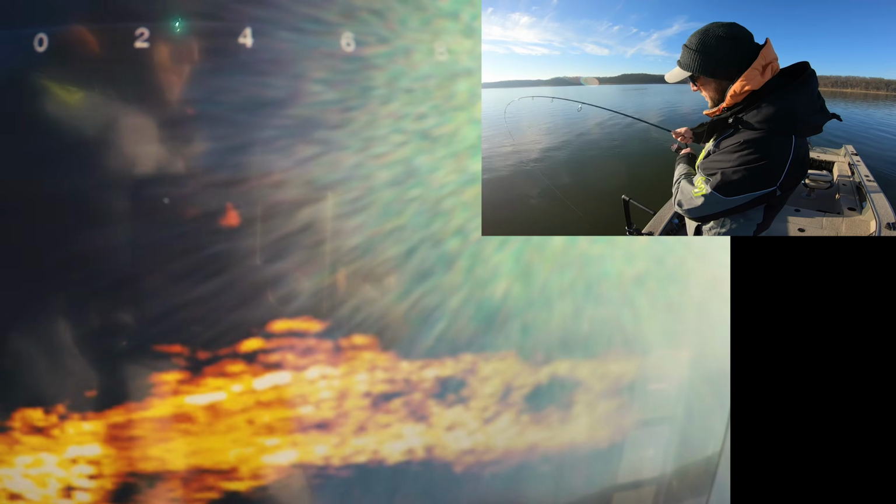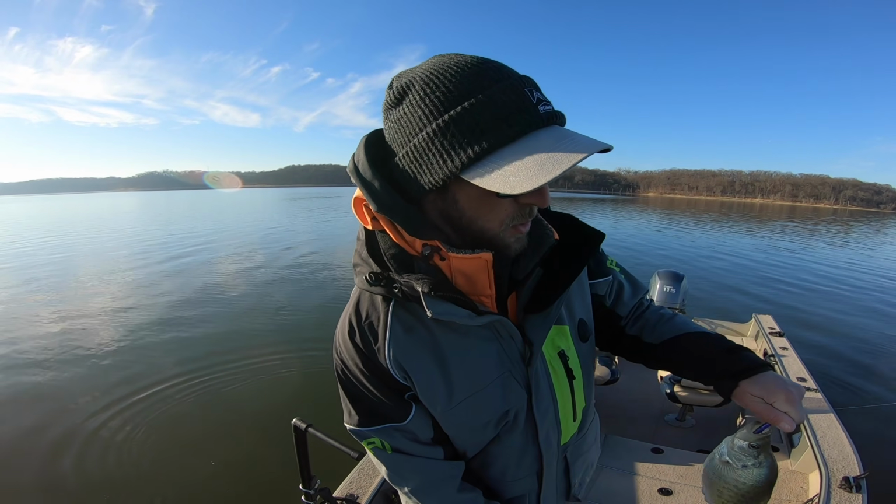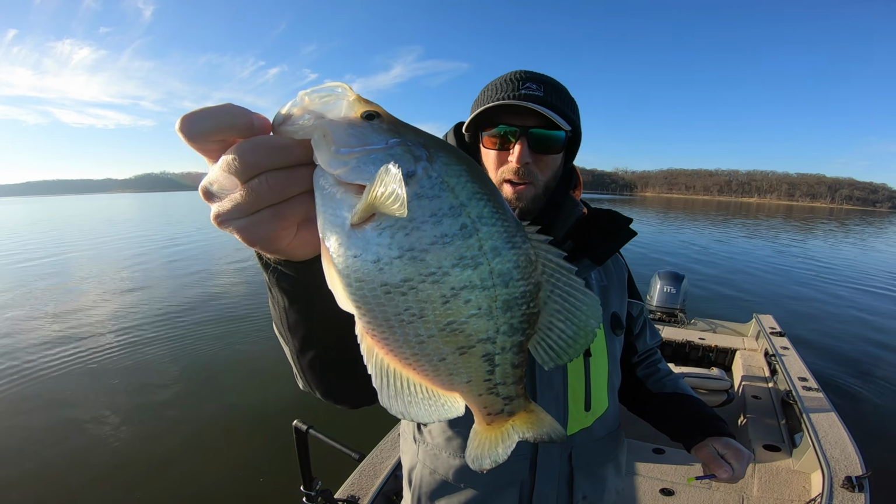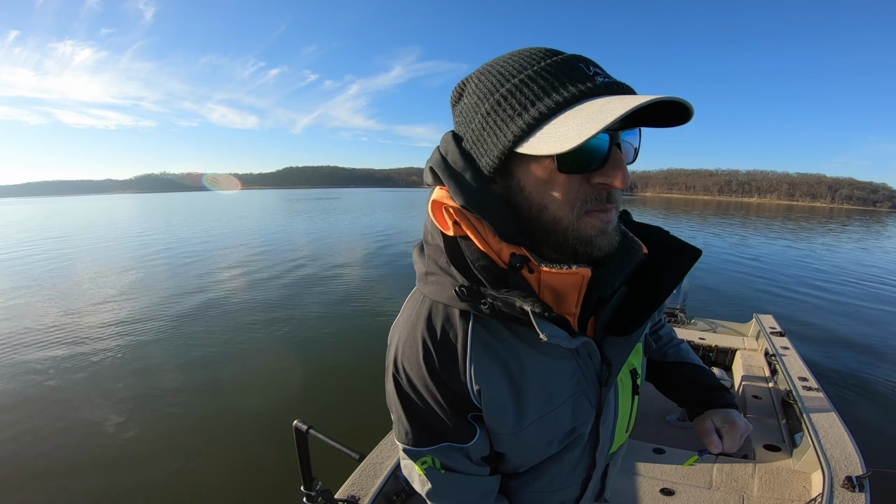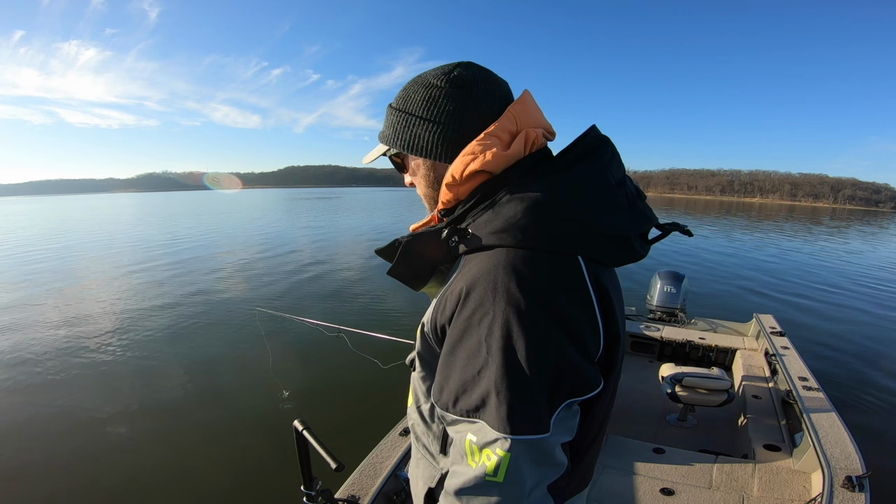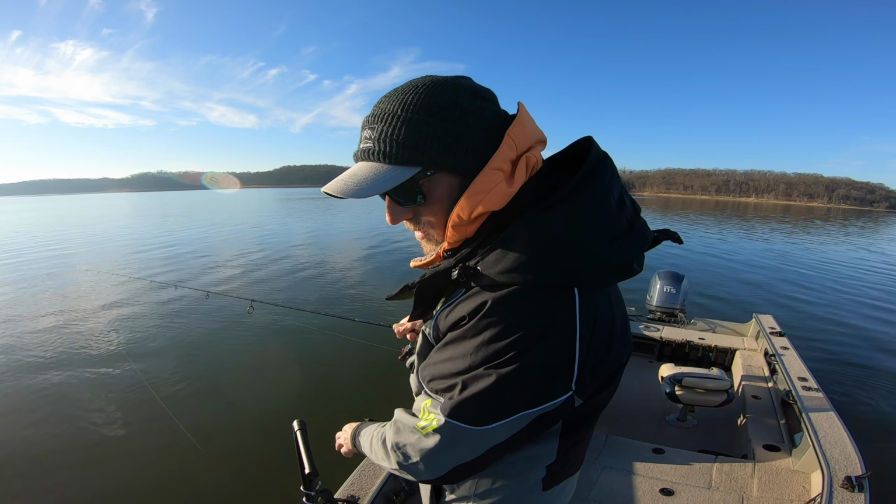There we go. That's a nicer one. Just been sliding around the area a little bit. These schools of fish are moving a lot. These guys were a little bit more shallow, sitting down in 18, right close to the bottom. It's a nice 12-incher right there. But yeah, I've just been moving around a lot. These fish are moving around a lot, so you have to move with them. And if you can't stay on them, then go find different ones, because even for that 34-degree water, they're pretty transient right now.